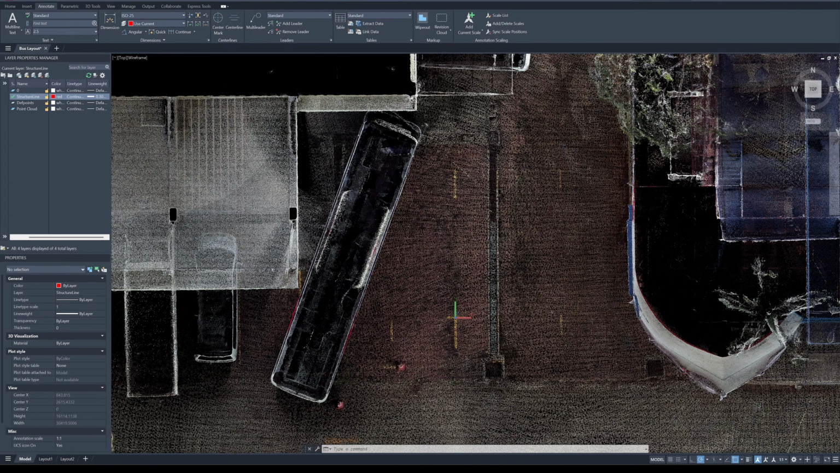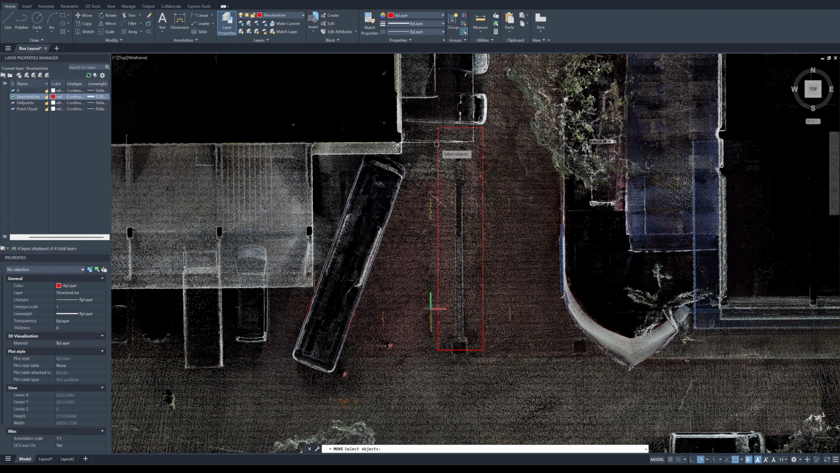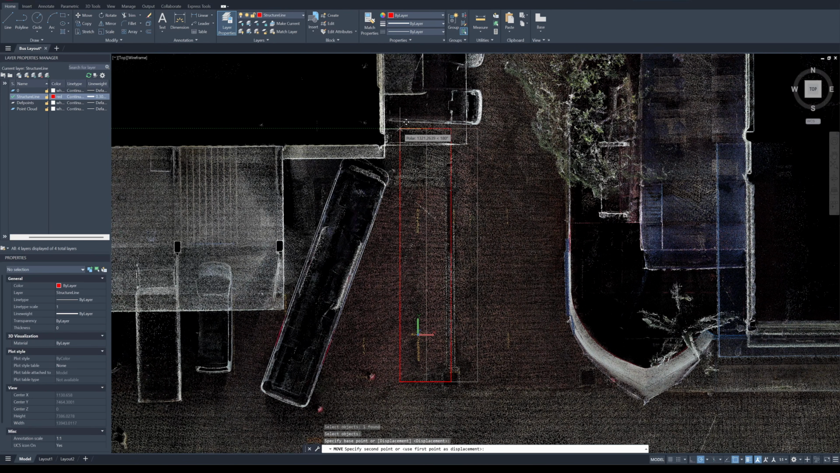I was asked by the client to design the bus parking. So if I measure the length of the bus, it's going to be 12 meters. So they want to be able to park 2 buses. So one will be parked here. The second one will be parked here.